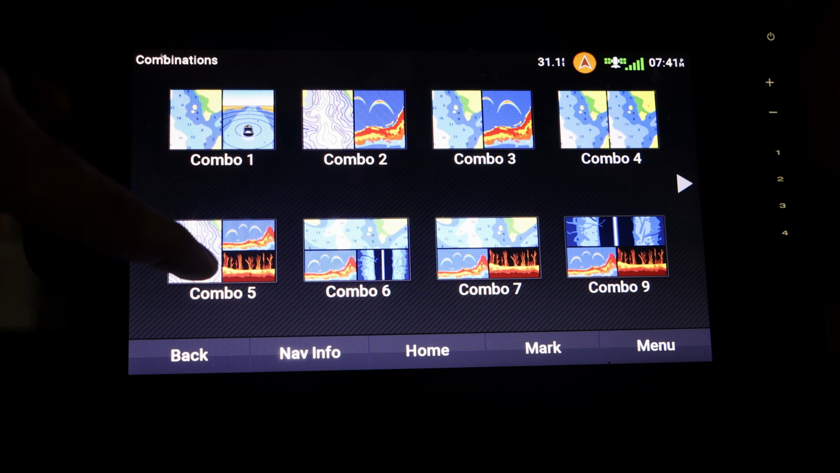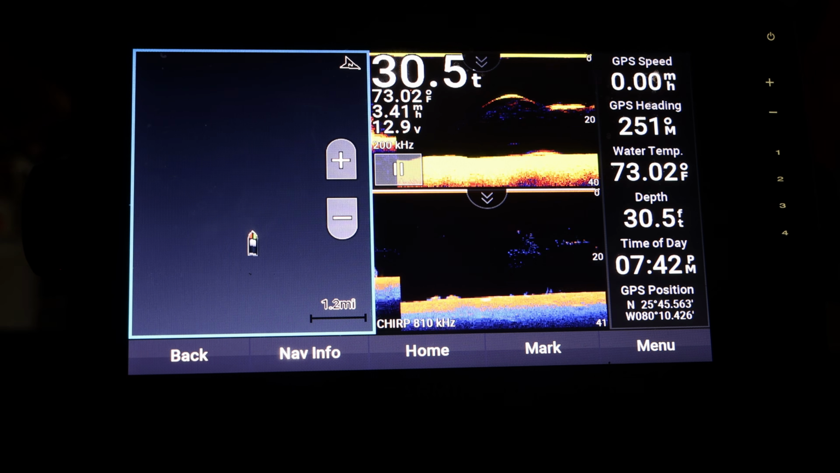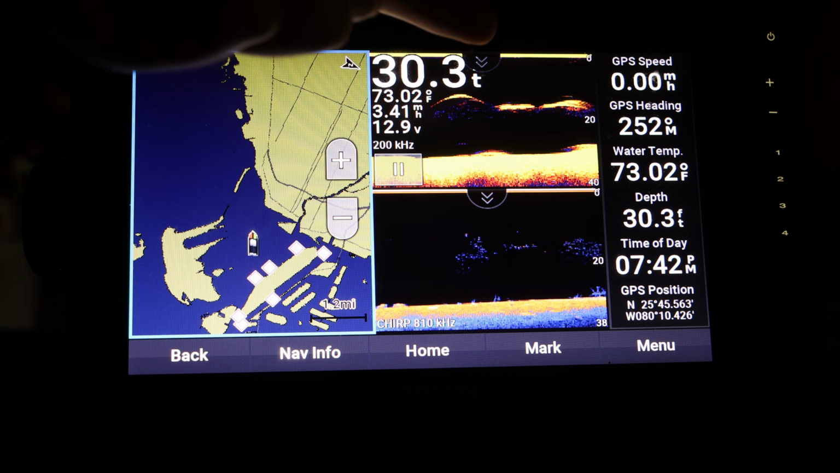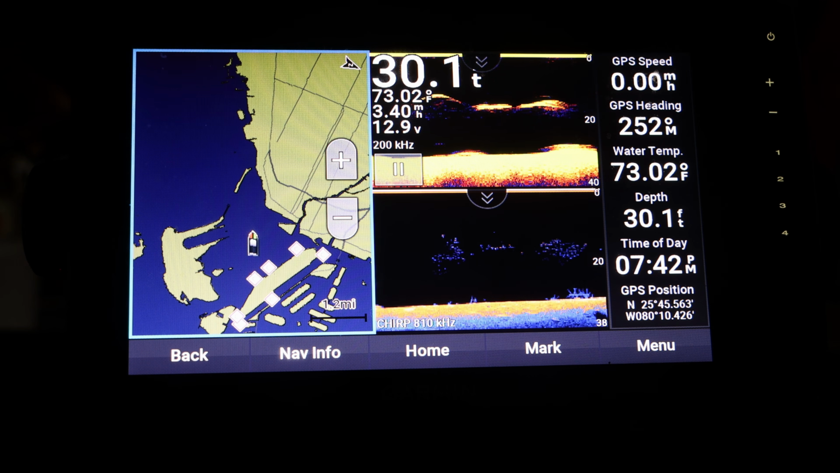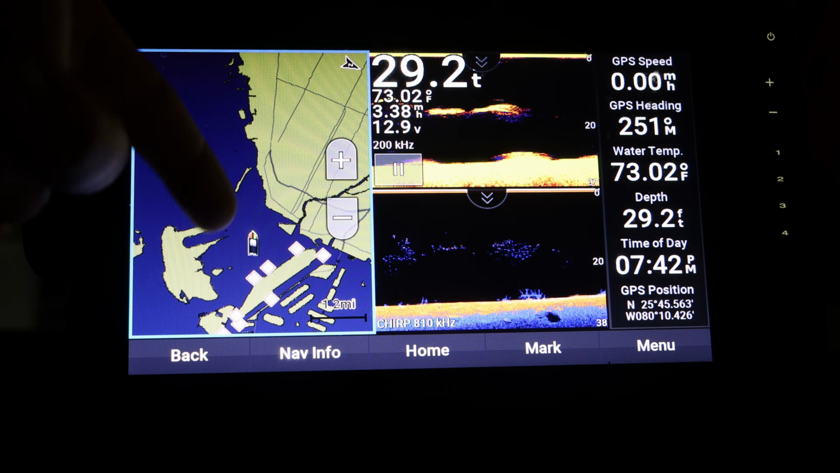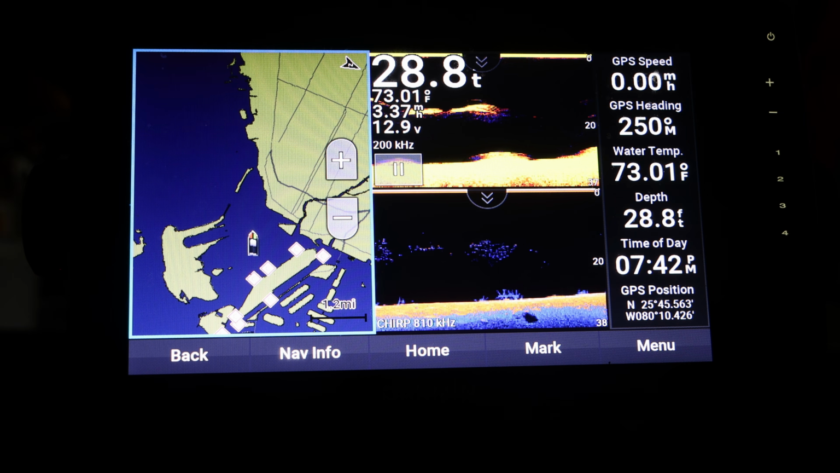Combo 5, this is a good one, especially if you're trying to find different types of structure and you still want to see some traditional arches and stuff to try to find the fish, and if you still want to navigate around with the map over here, this is a good one.